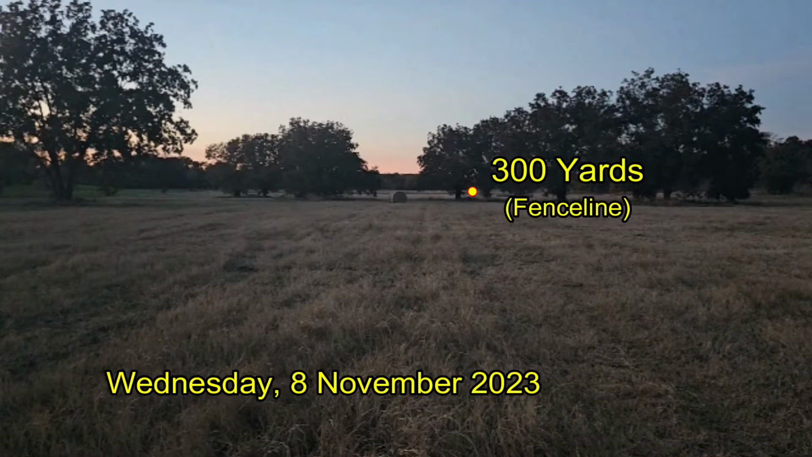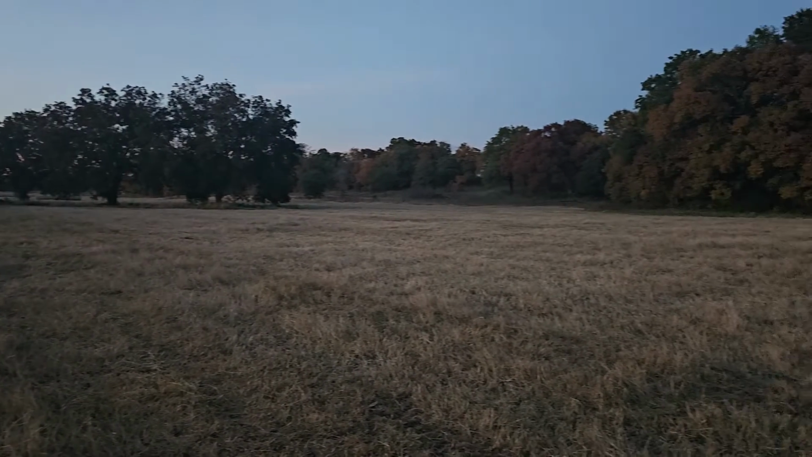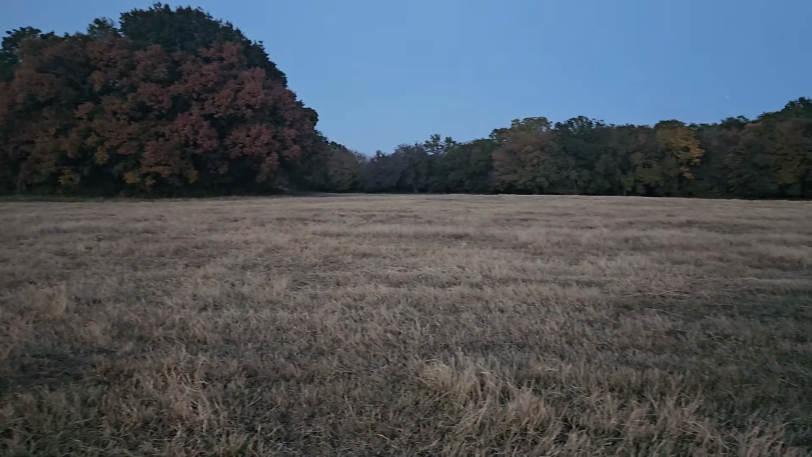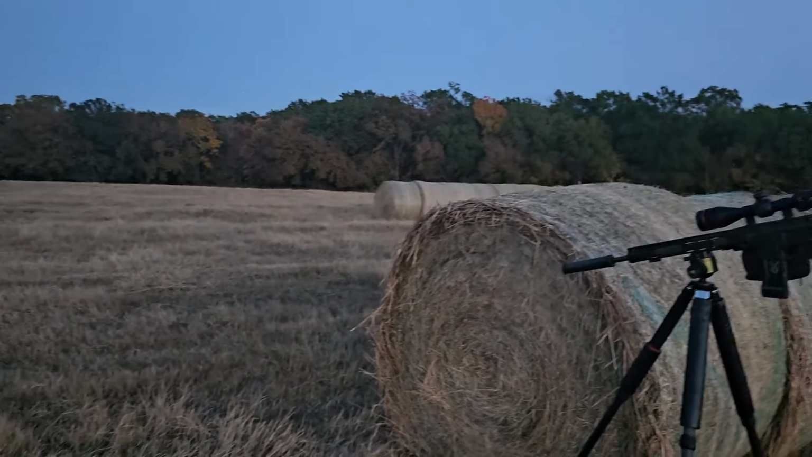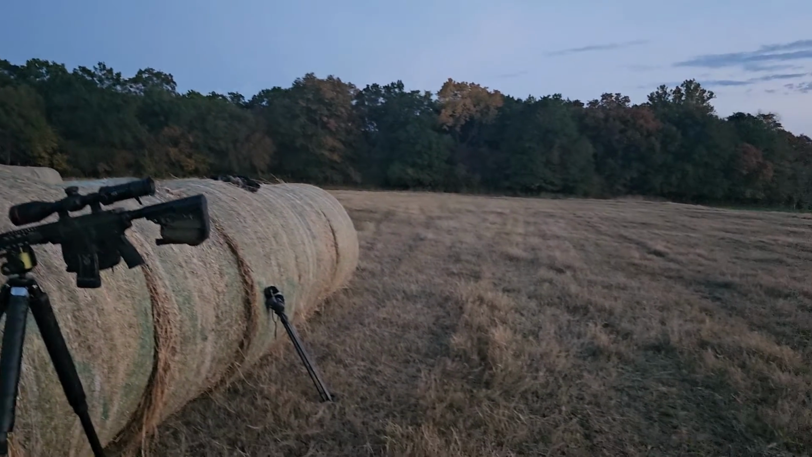Well, I came back the next night to wait for the hogs. I did see hogs come in, and originally I was way down there at about 300 yards by the opposite fence. And after I watched the rut buck, hogs came in somewhere from this area and headed down along the tree line off to the right. And I simply wasn't able to get to them in time, so I'm set up closer to where I'm expecting them to cross the pasture.